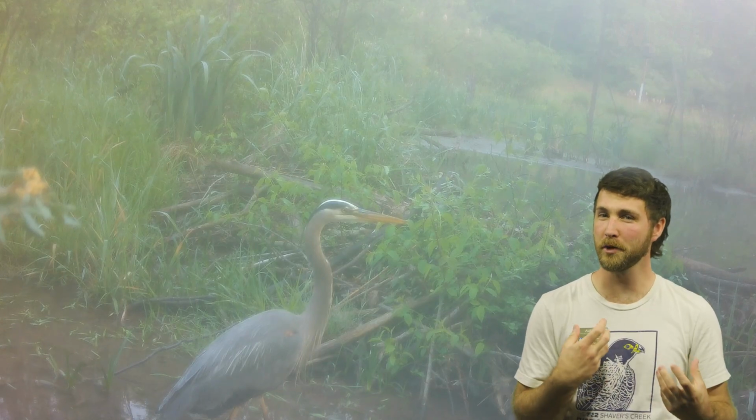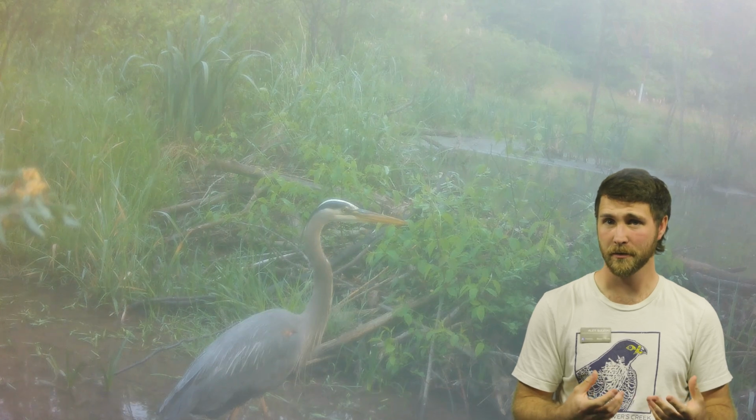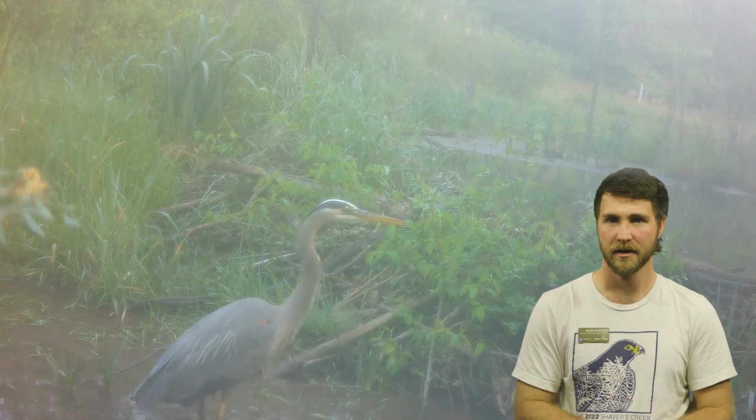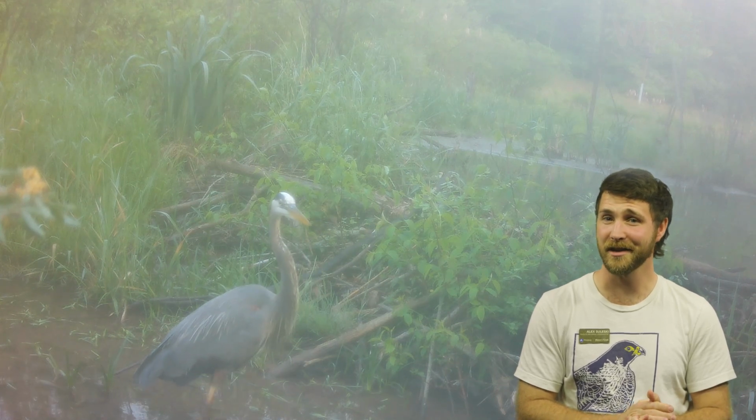Songbirds tend to be pretty protective of their nesting grounds. Now, this great blue heron that showed up poses a very real threat to the nearby red-winged blackbird nest. And the male red-winged blackbird is pretty happy to let the heron know that it's not welcome here.